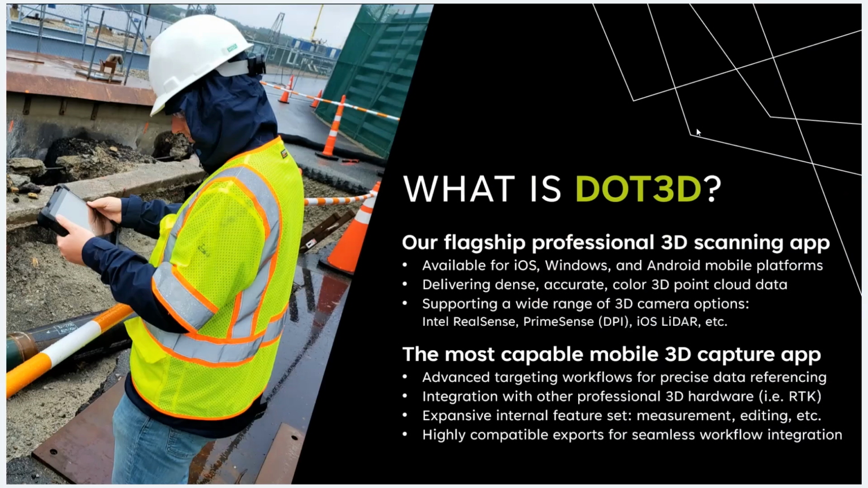So the webinar today, it's not about DotProduct, it's about Dot3D. So what is Dot3D? It is our flagship product, our professional 3D scanning application, delivering accurate color 3D point cloud data sets from a wide variety of platforms, as we'll discuss here today. It is the most capable mobile 3D capture app on the market, utilizing advanced targeting workflows, integration with other professional 3D hardware, as we'll be discussing extensively today, and an expansive internal feature set that continues to grow with updates like the one we're highlighting today.